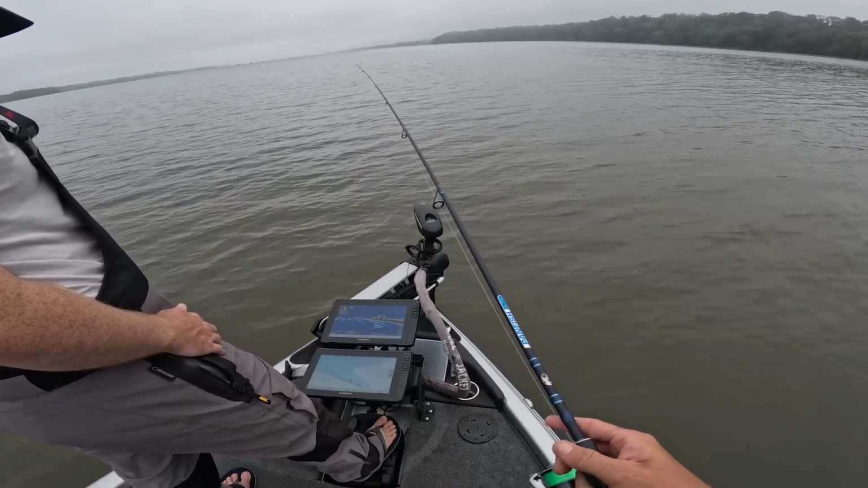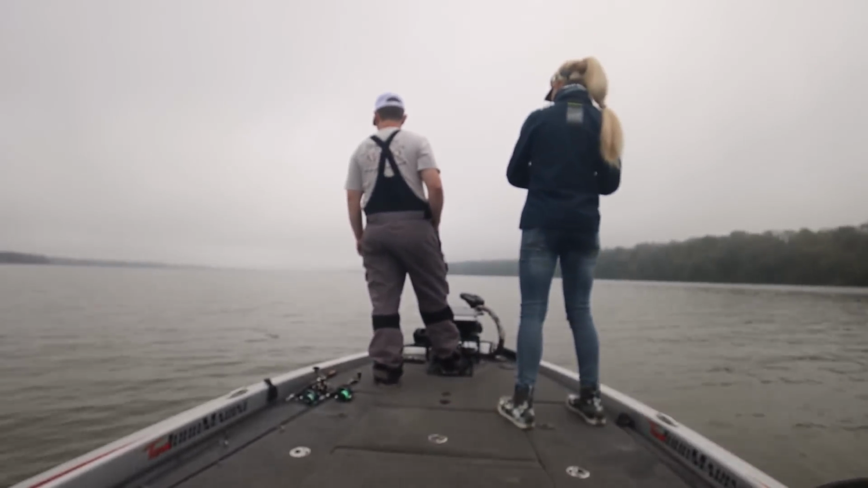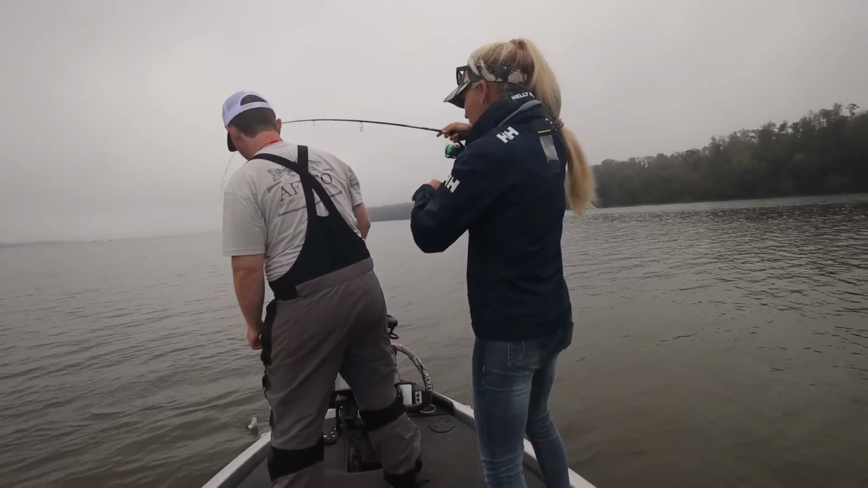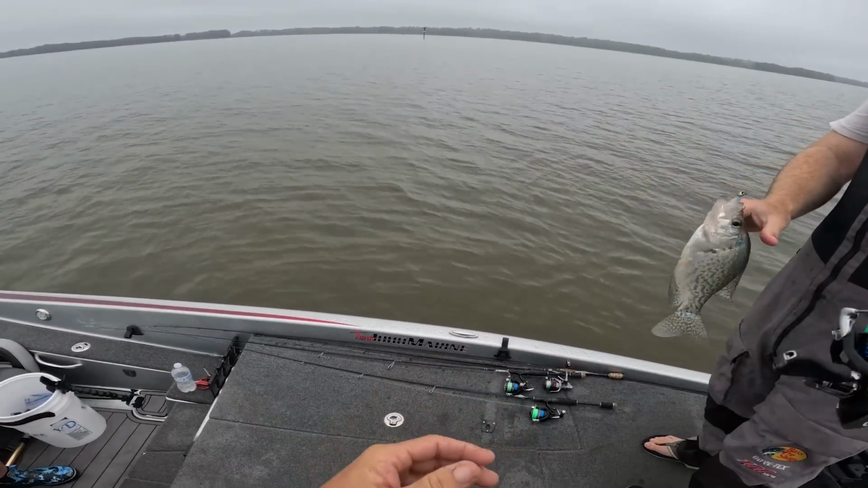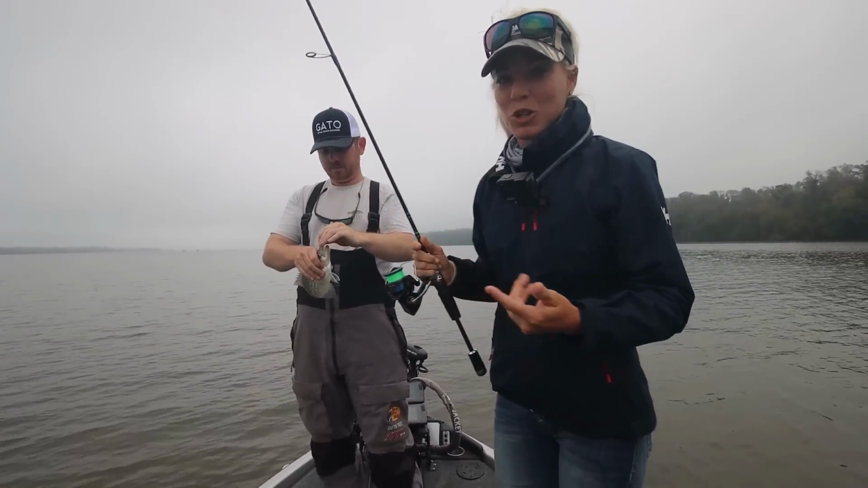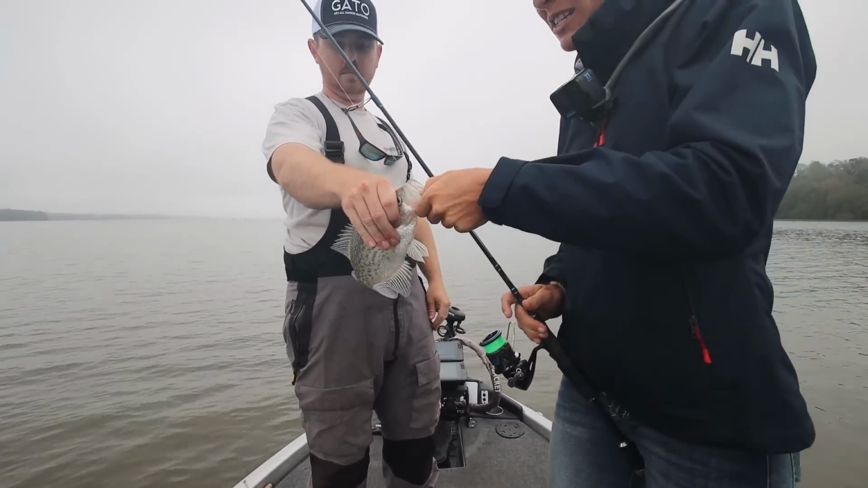God, they're going nuts. Oh, that was a good bite. That was the way to do it. Nice. Flipping this way, I guess. Yay! That was awesome. He's very cute. So we found the schools of these guys, which are nice sized fish. We're still looking for that monster that Captain Matt caught first thing this morning. That was a freaking tank.